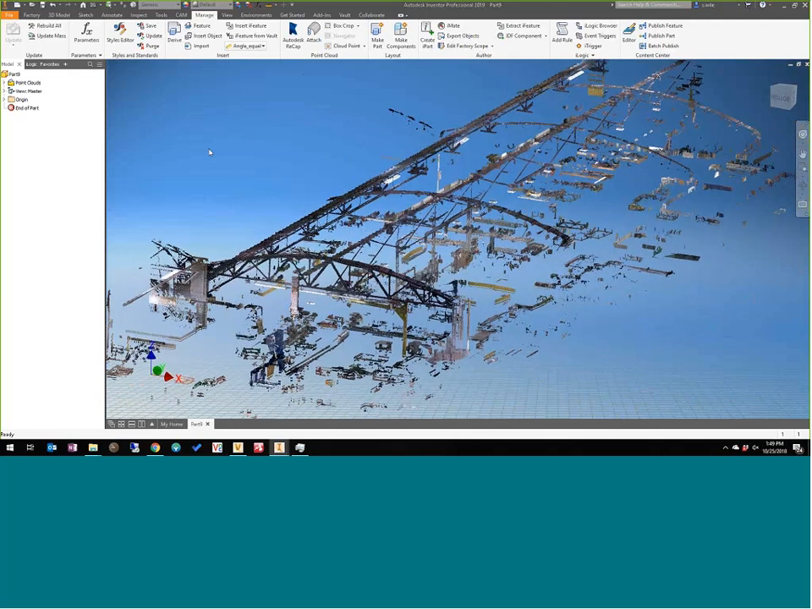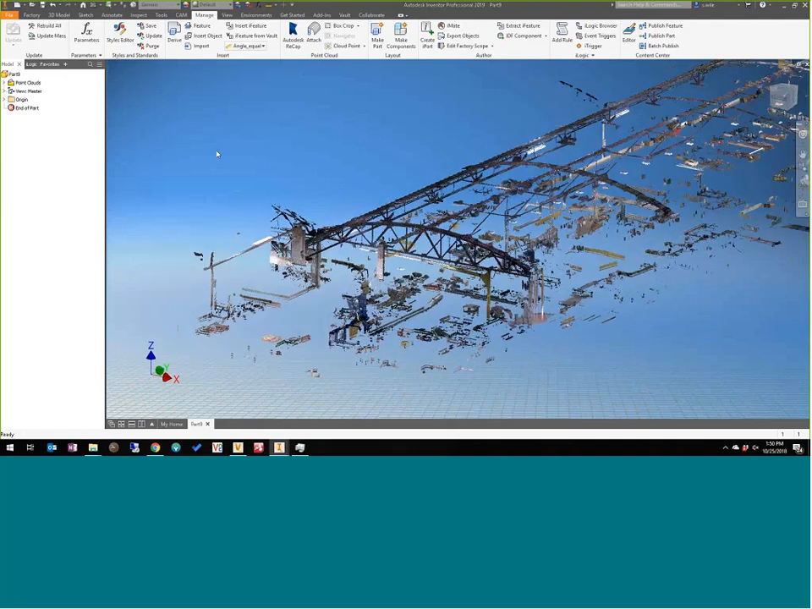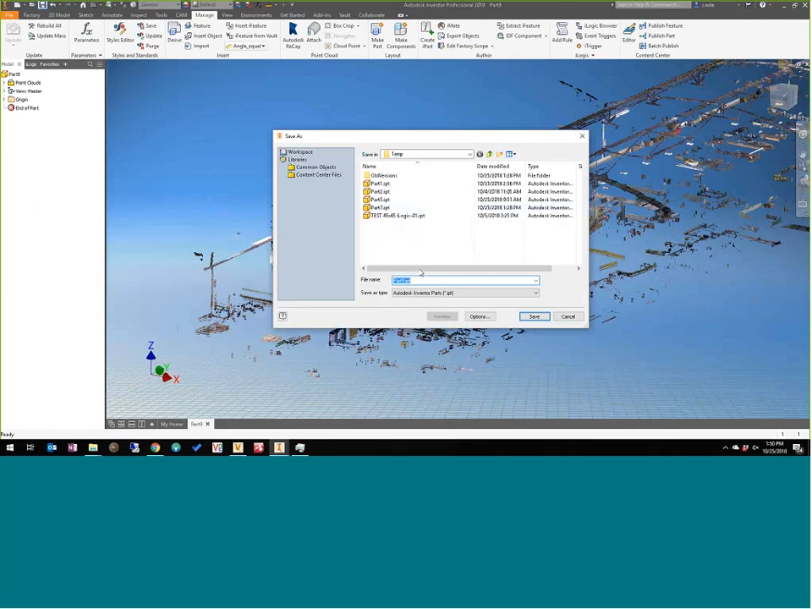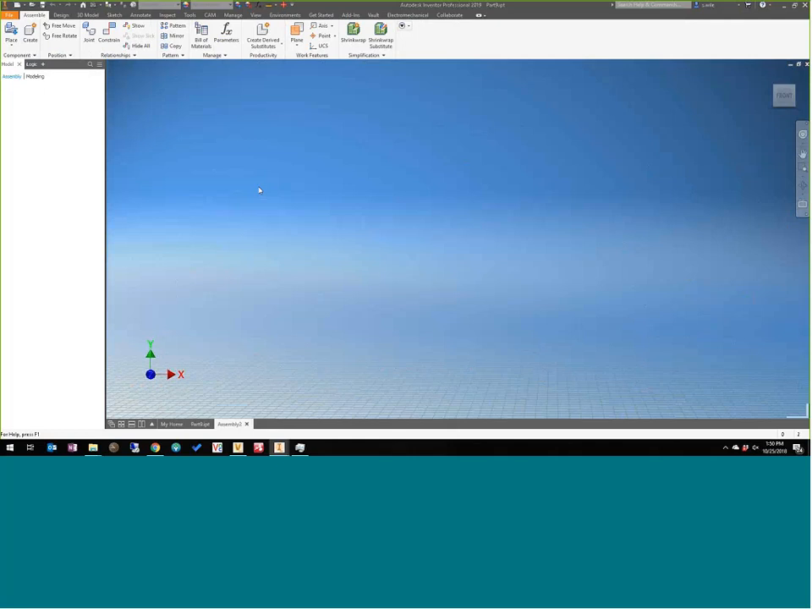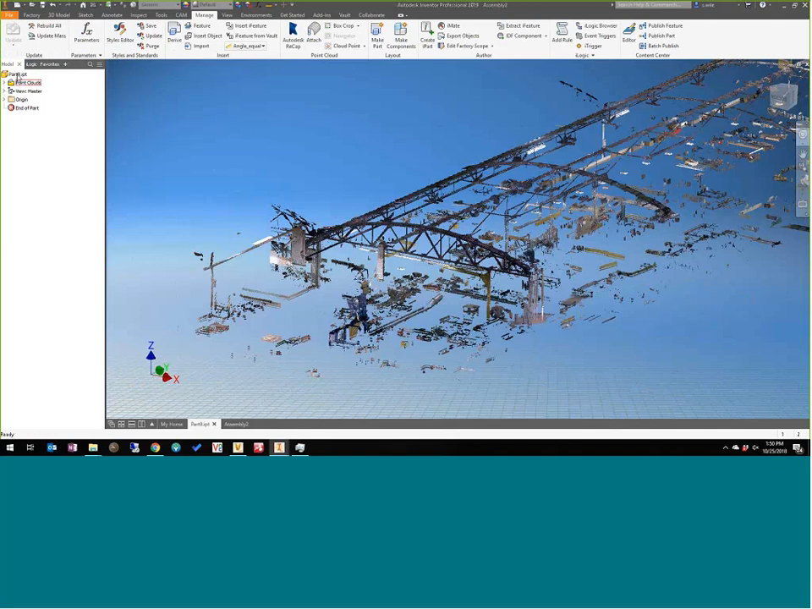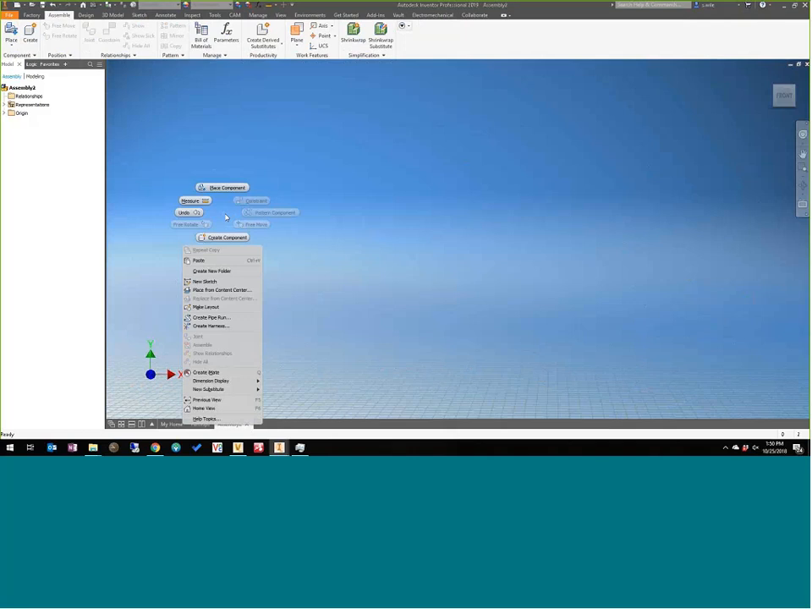So I was going to save this and insert the conveyor. Let's do it. We'll save him as part 9, start an assembly, and insert him. And then we'll bring that conveyor in, because that conveyor actually came from this assembly.